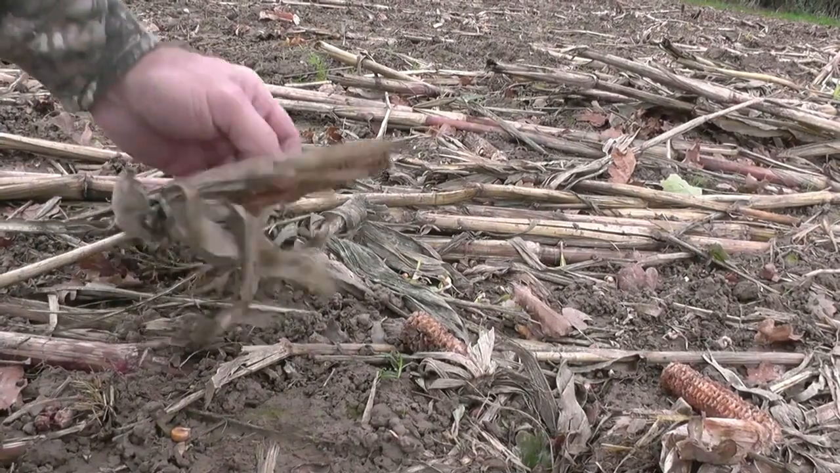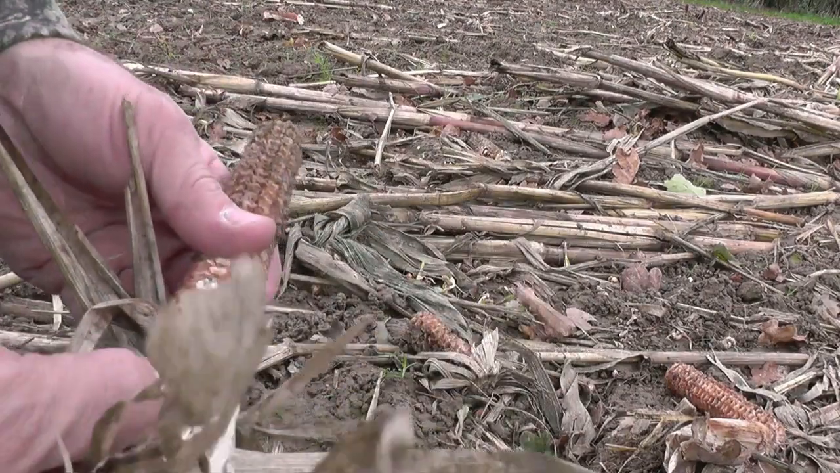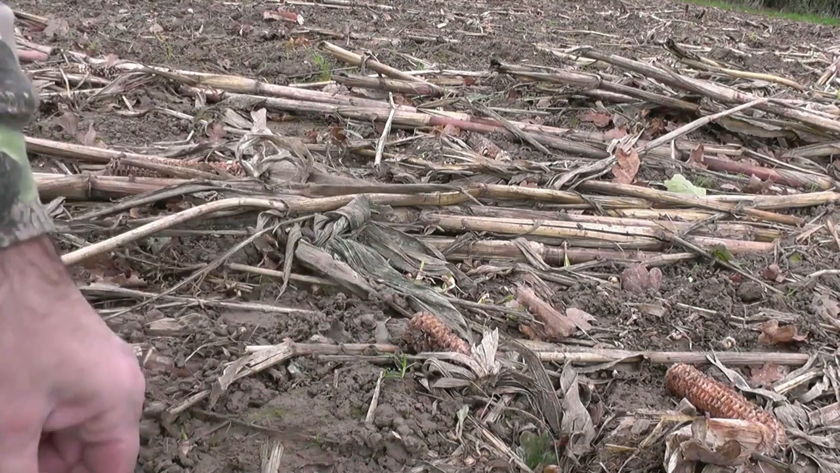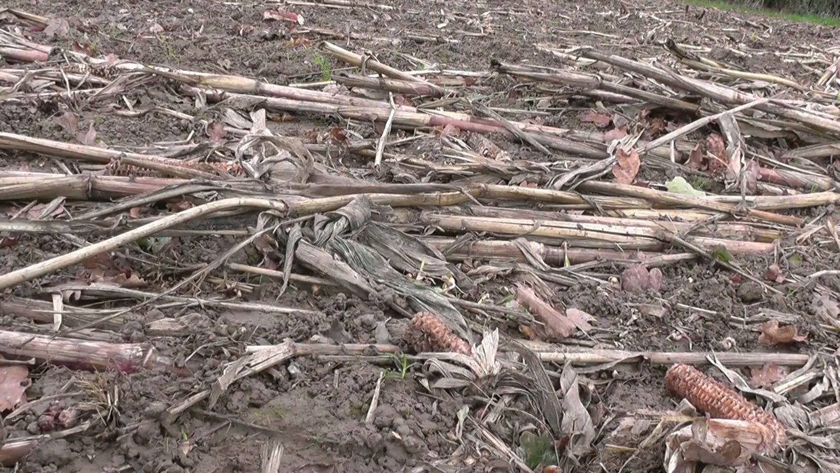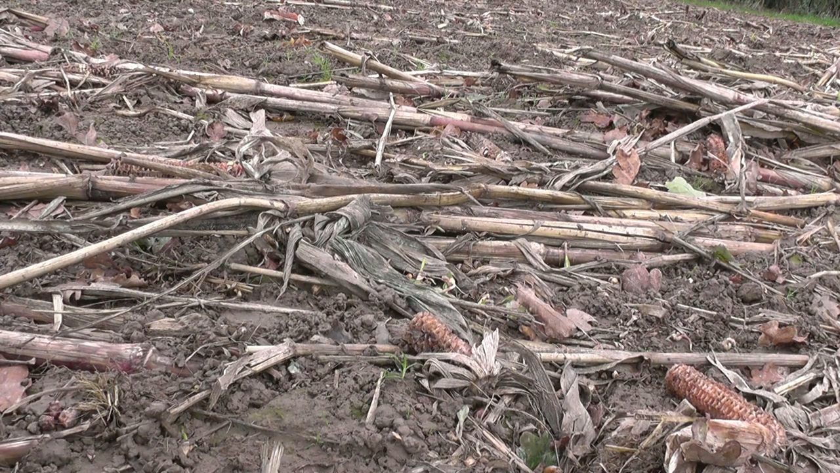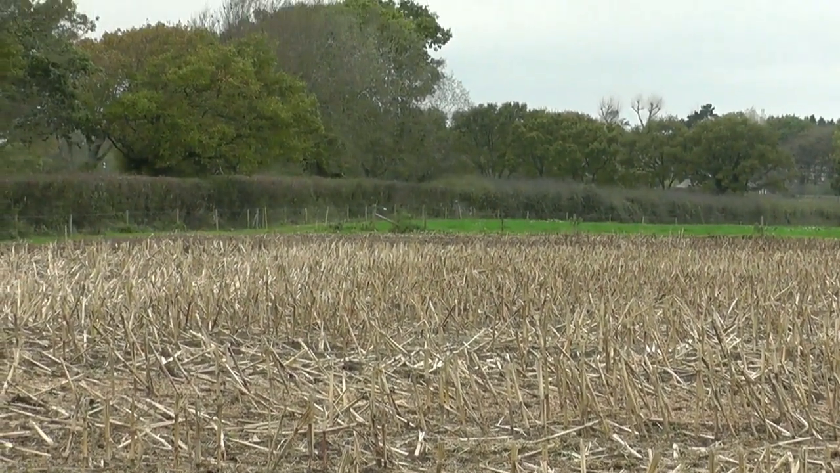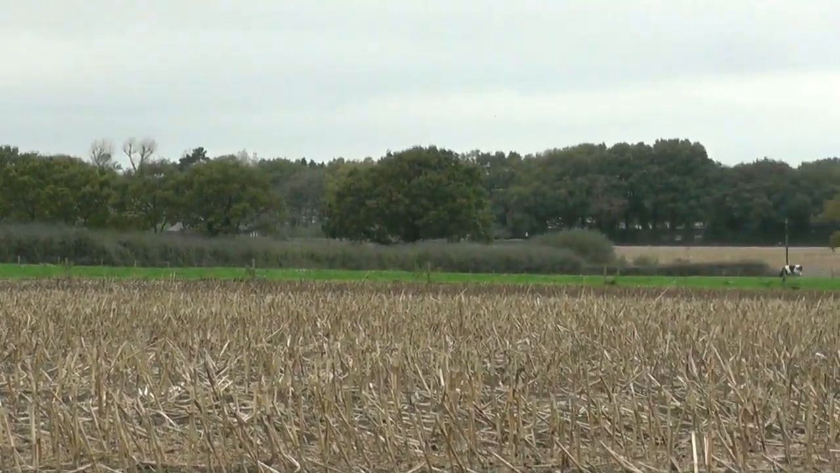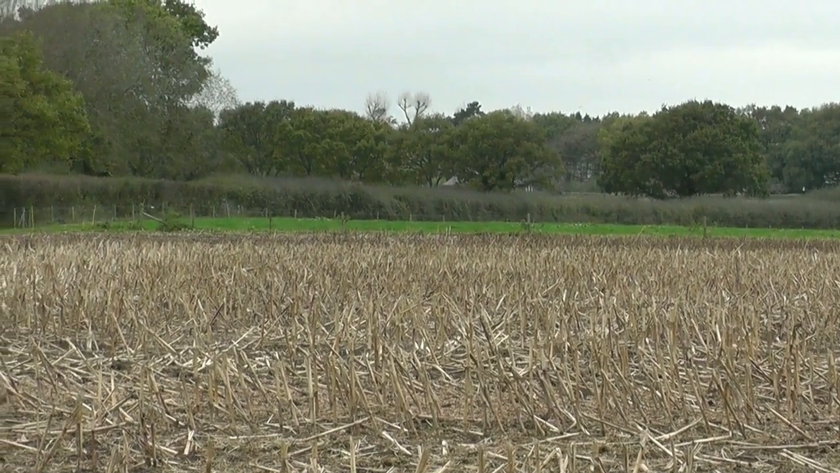You can see this is what the birds have been feeding on, all the old corn and the husks like that. There's the odd bits just kicking around in the dirt that I haven't found, but there's very little left on the field now. It really is last pickings for them. Crows seem to be favouring this bottom edge of the field. They're also on the grass behind, probably because the cattle have been on there, and there's plenty of cowpats and stuff that they like to pick through for grubs and things.